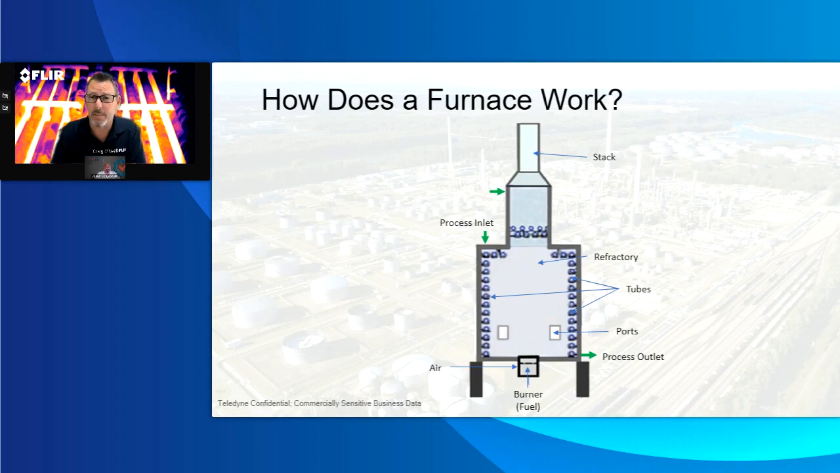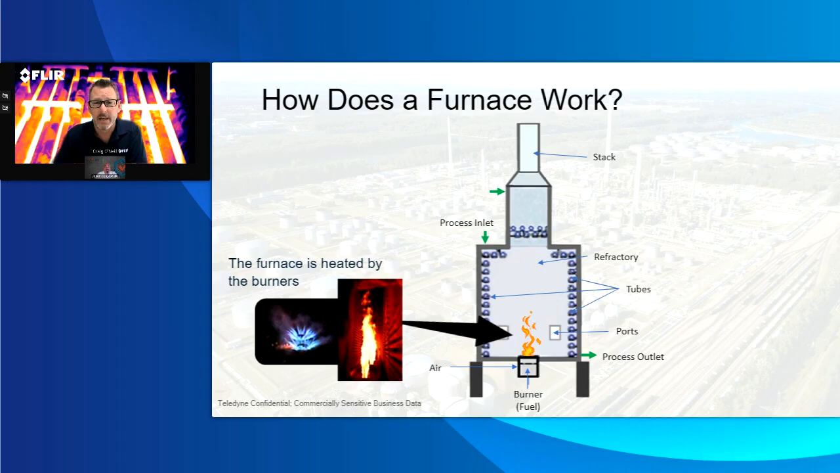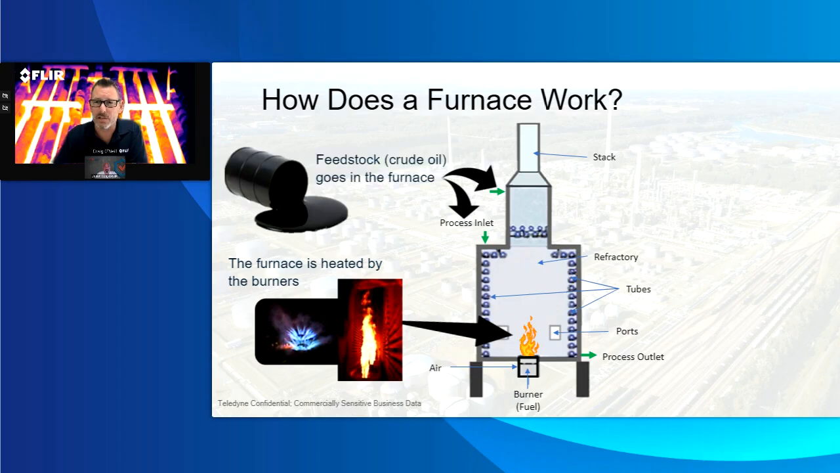Just, you can look behind me. I'm not sitting on a gas grill like most people feel. This is the actual tubes inside of a furnace. And what you can see inside of a furnace is an extremely hot burner that pushes fuel, various types of fuel, maybe natural gas, that runs this and provides the heat inside there. But what is unique about it is all of that feedstock goes into these tubes, and it will pass throughout these tubes to heat it throughout the entire process.